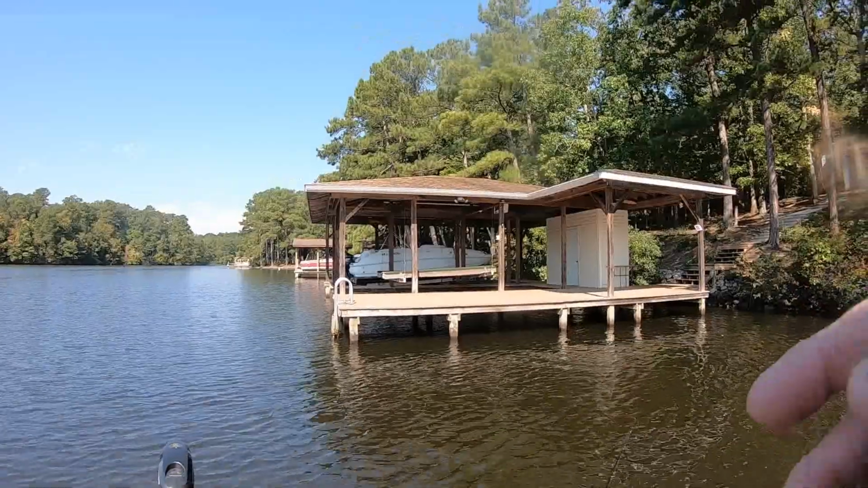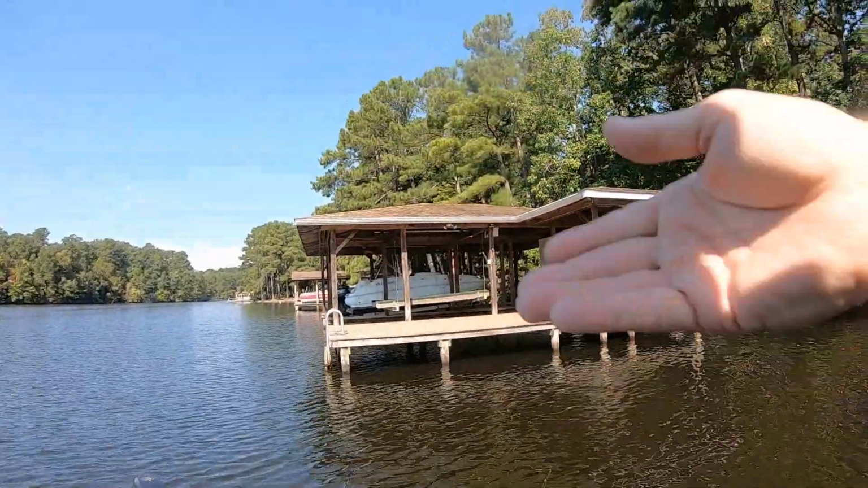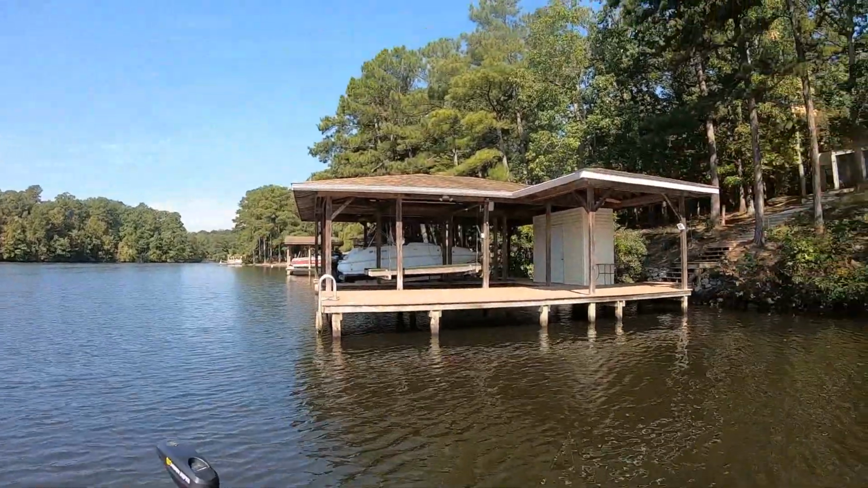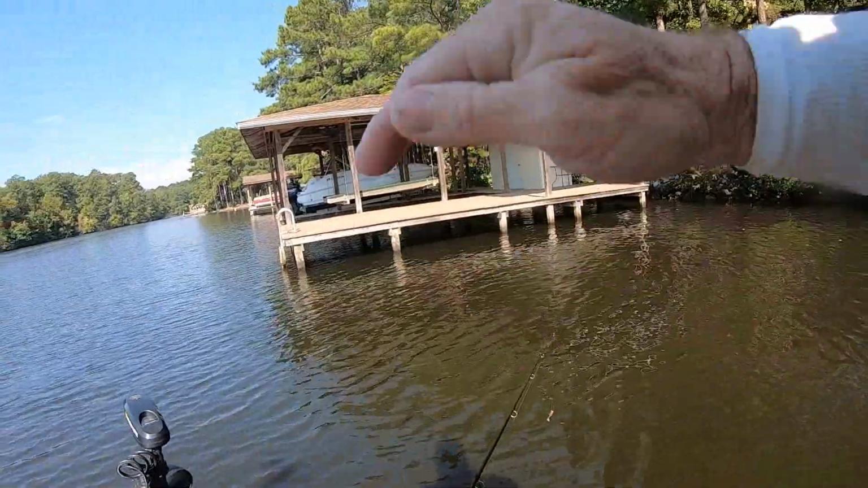But go to the 8 to 12 foot areas, okay, where it's got a channel, where it's got a ditch or something, where there's a change in the bottom. All right, that's what they're going to relate to. Well, maybe where a point comes out and drops off, they'll get right on that drop, okay?